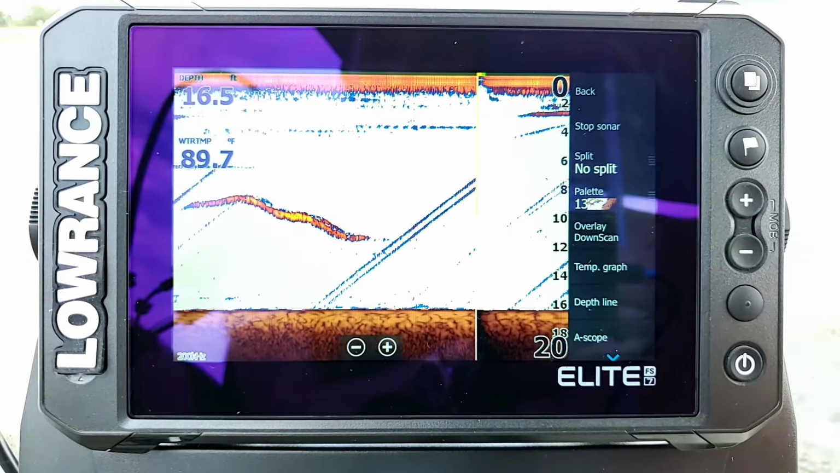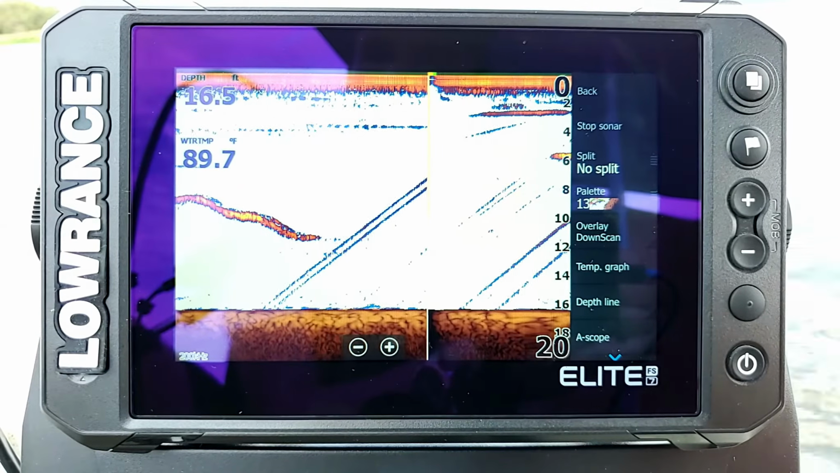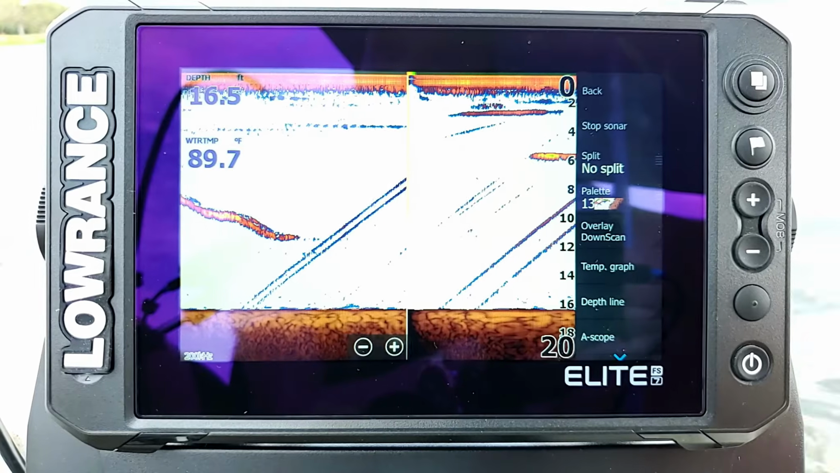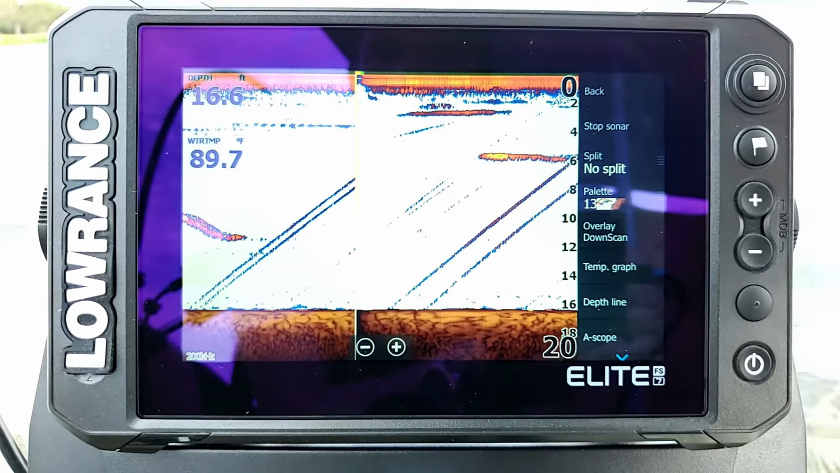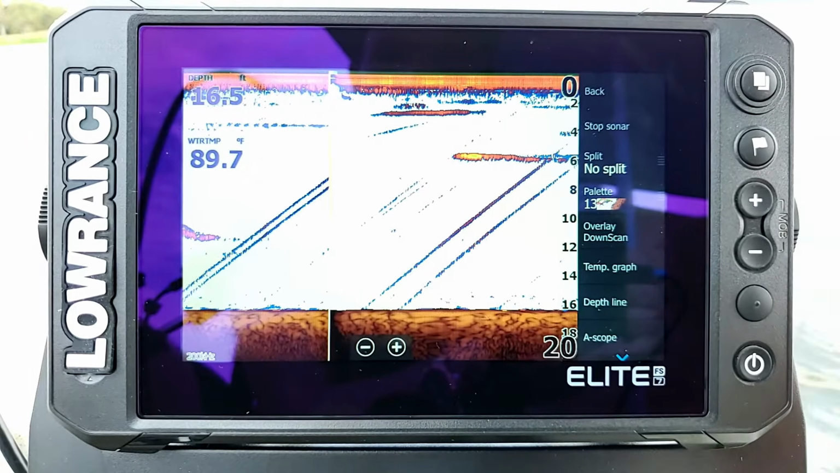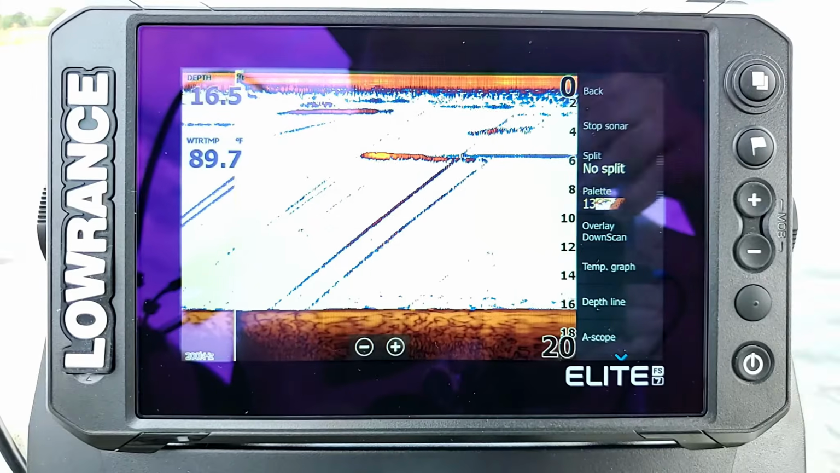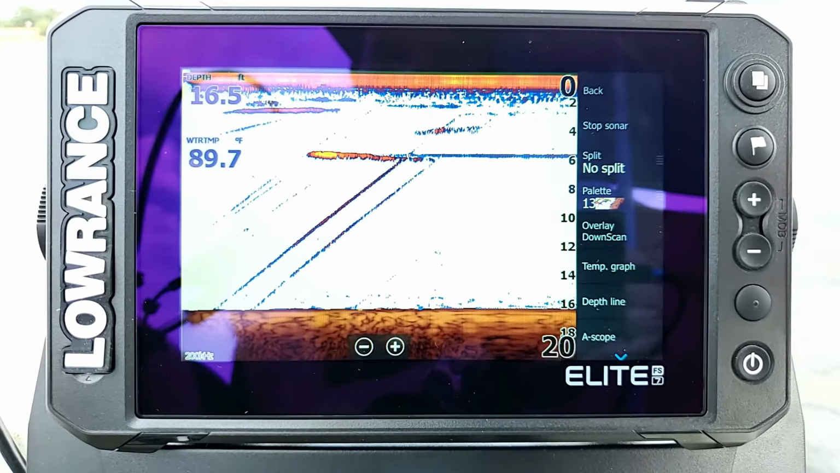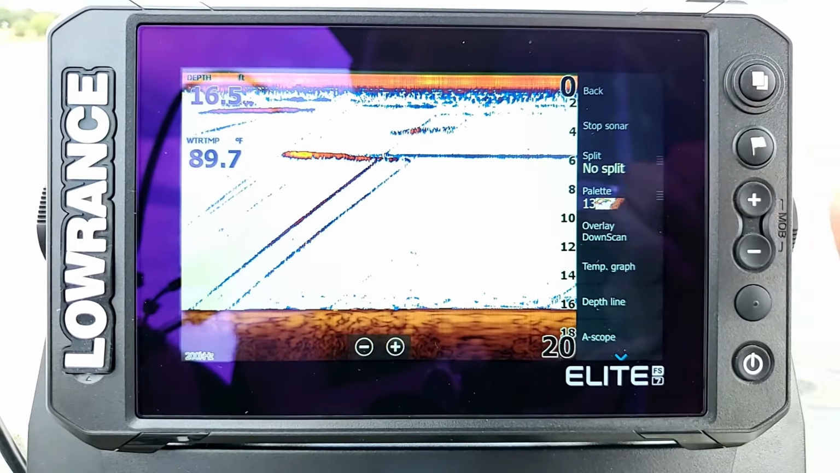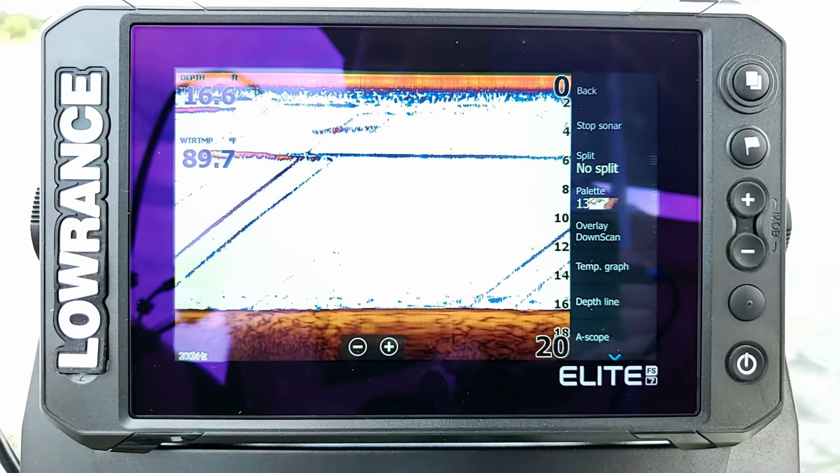What's nice about the stop sonar is that it makes your transducer stop pinging. Let's say you have this transducer on your trolling motor and you're done fishing in a particular area and you're going to drive somewhere else. It's a good idea to hit the stop sonar, because it stops the pinging. So when you pull your trolling motor out of the water, drive to another spot, drop it back down, and unstop it, it usually picks the bottom right back up real quickly.